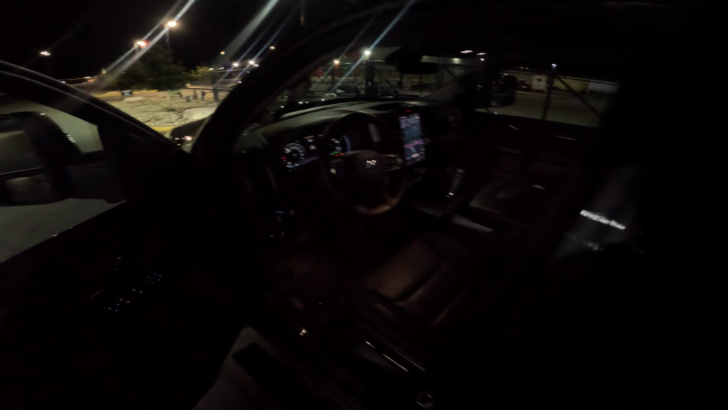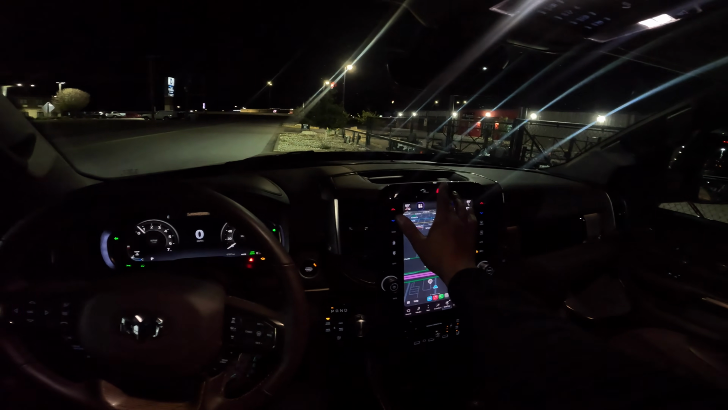One thing about Ram, they make some good looking trucks. I will give them that. But anyway, guys, I just want to share all that really quick. Nighttime drive. I'm about to head to the house.